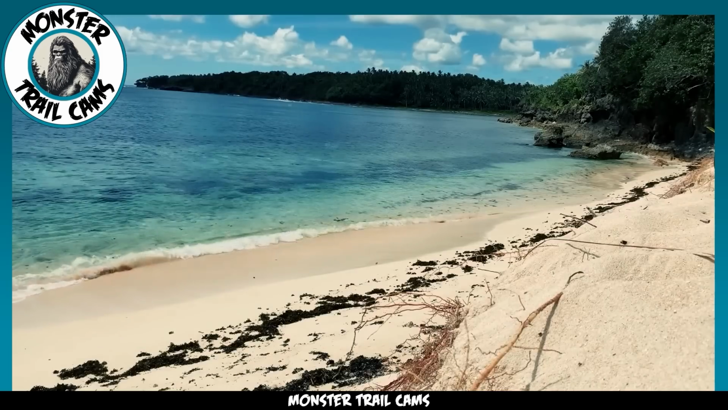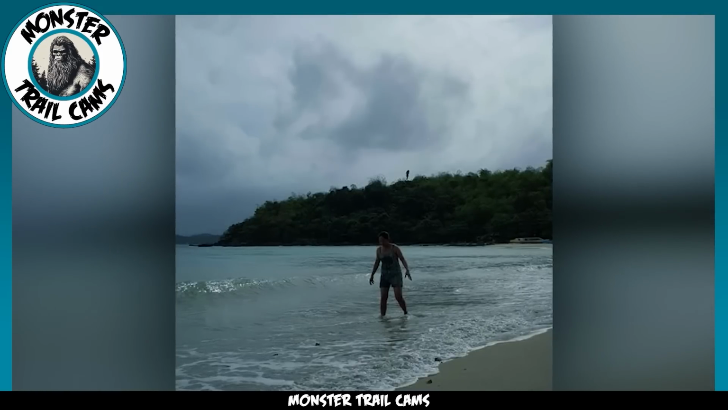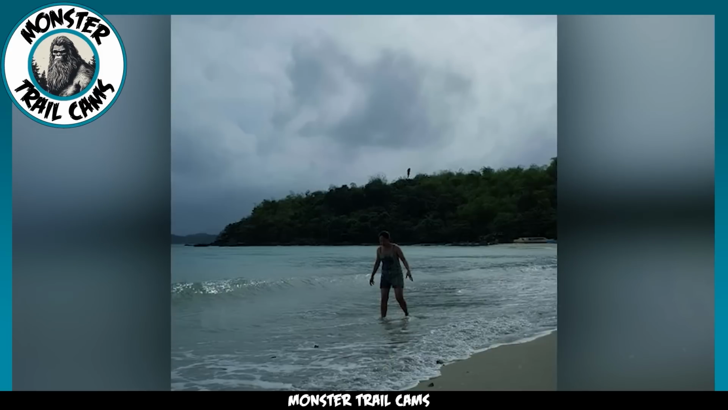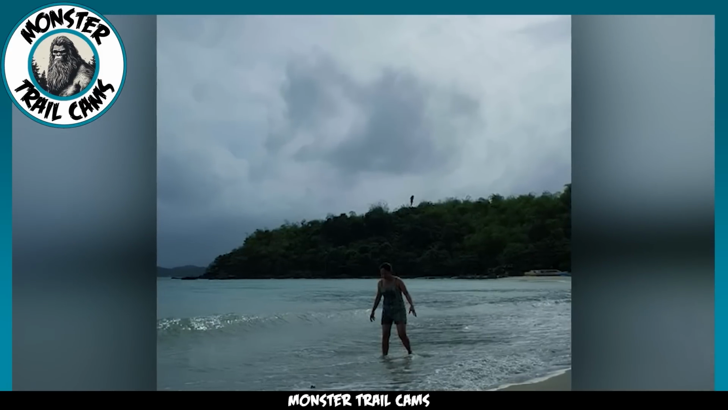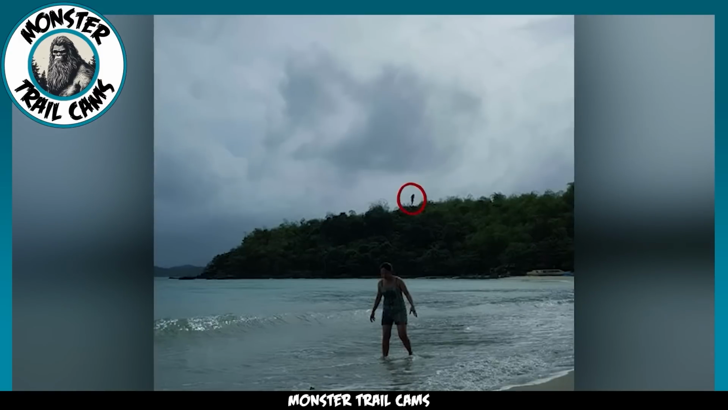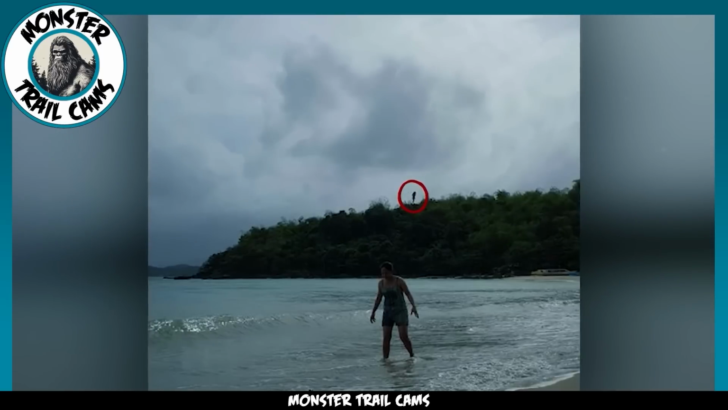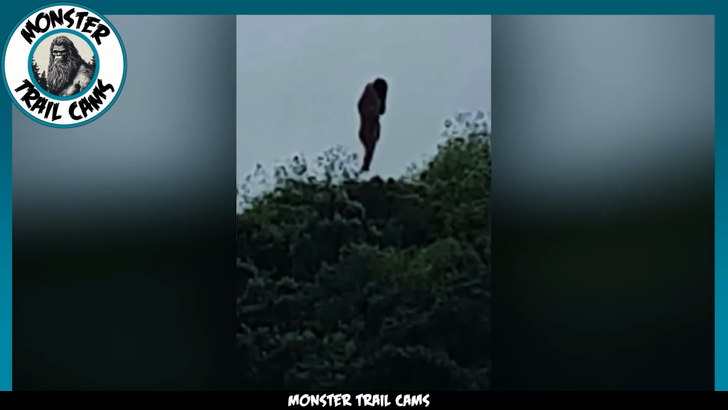A couple recently traveled to the Philippines and shared a captivating snapshot from their beach vacation. Jeffrey, who captured the image, snapped a picture of his wife who appeared to be blissfully enjoying the water. However, on closer inspection, there's something in the backdrop that seems out of place. When you zoom into the photo, the lush background reveals a dense cover of trees. Yet, oddly, there's a figure that appears to be floating in midair above them. This odd silhouette has long, dark hair, but its feet are nowhere in sight.